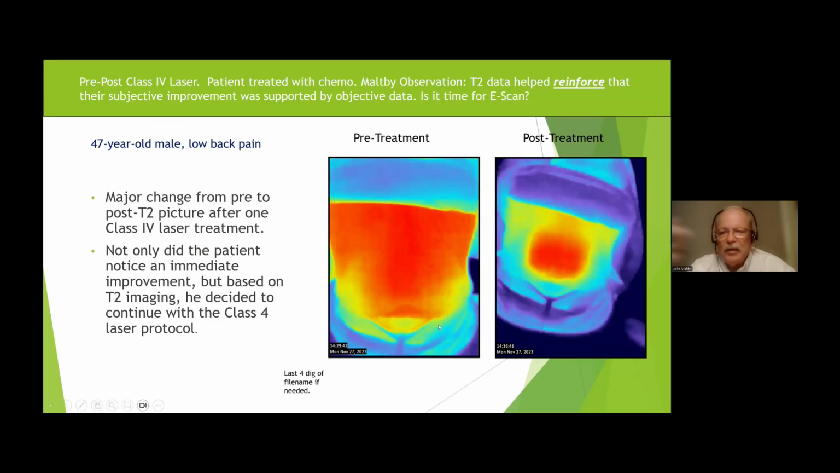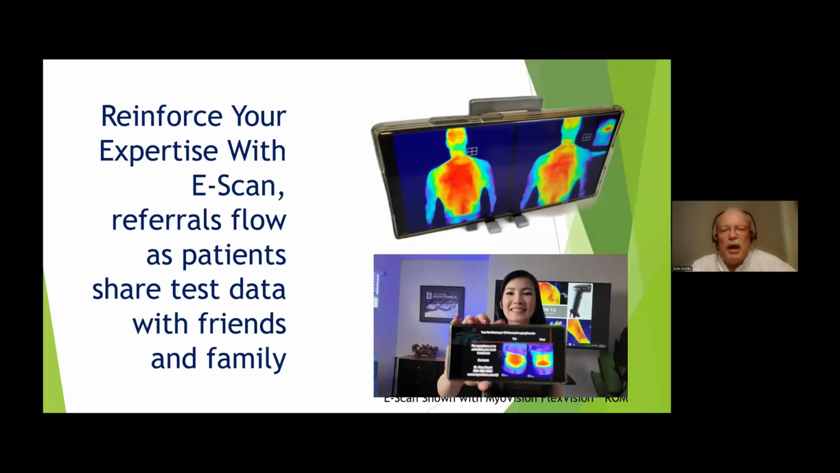That scan is one of my patients. Okay, that's it. That's the major kind of change we see. This data reinforces their subjective improvement, supported by objective data. That's what the eScan does. And guys, I've got dozens, I mean, hundreds now of pictures just like this. Not only did the patient notice immediate improvement, but guess what? The T2 imaging told them it wasn't all in their head. It gave them an objective picture evaluation where they could go, wow, that reinforces what I was feeling and what it was doing. So that's all about what we do with the eScan.